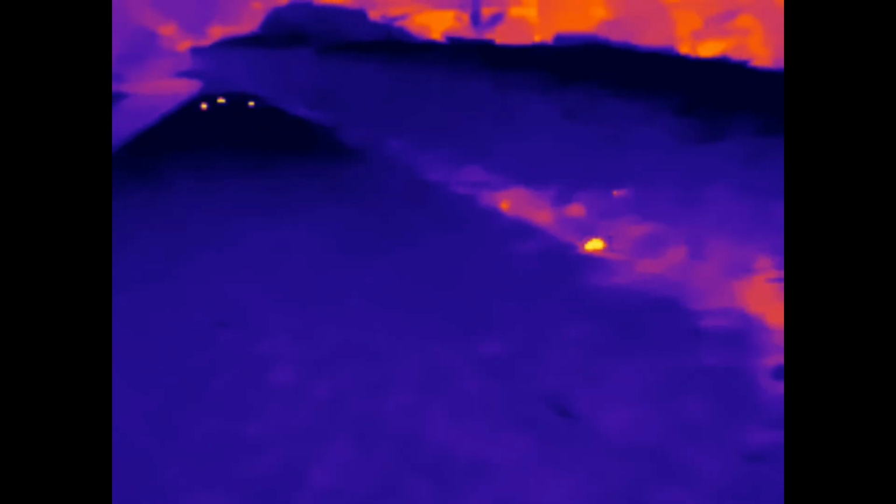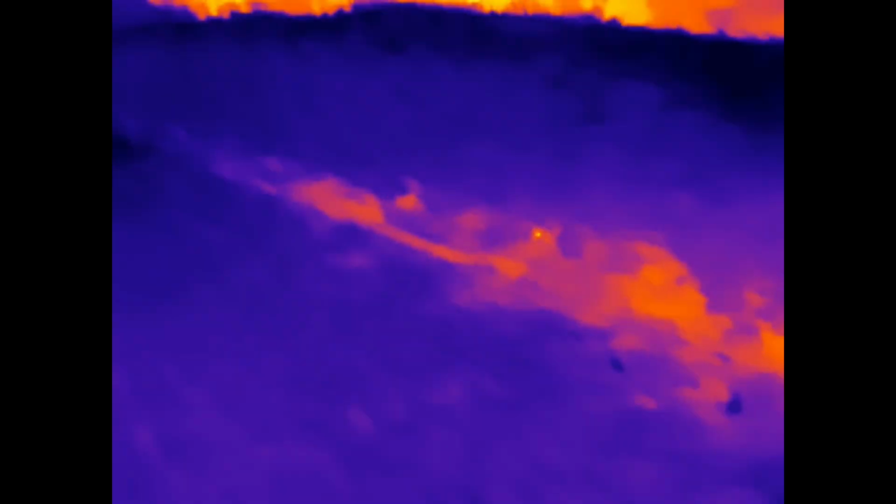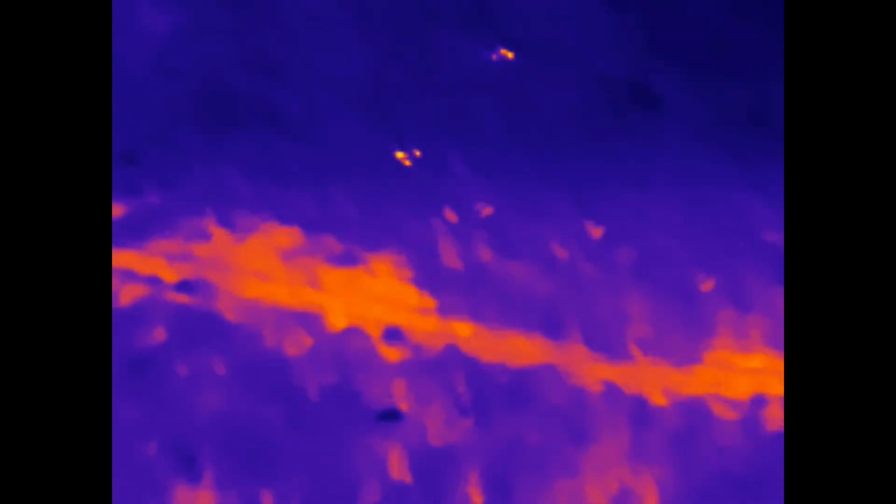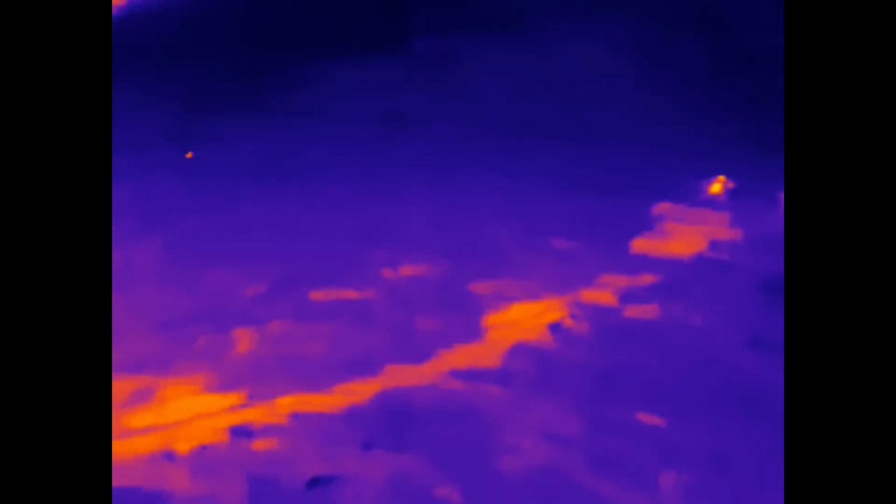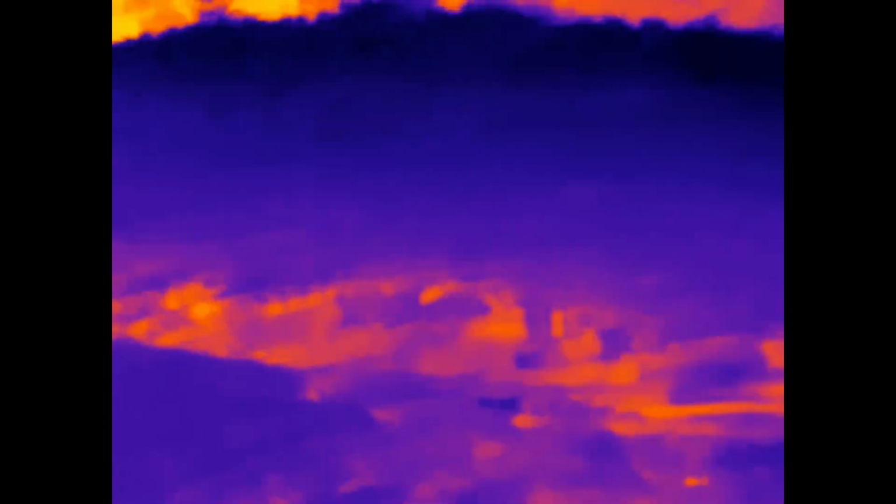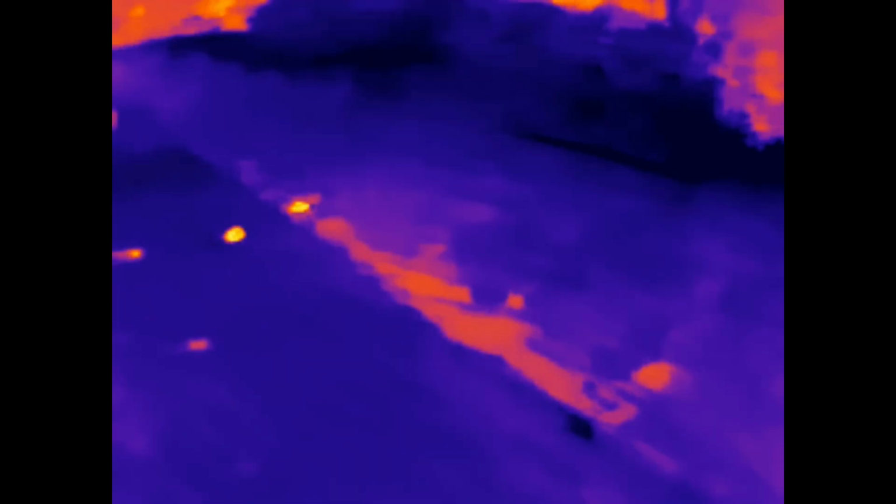Damn, there's a lot of rats around here. I think they will be hiding in these little hedges. There's like 3 mice in there already. Great. I mean, might be useful for pest control.